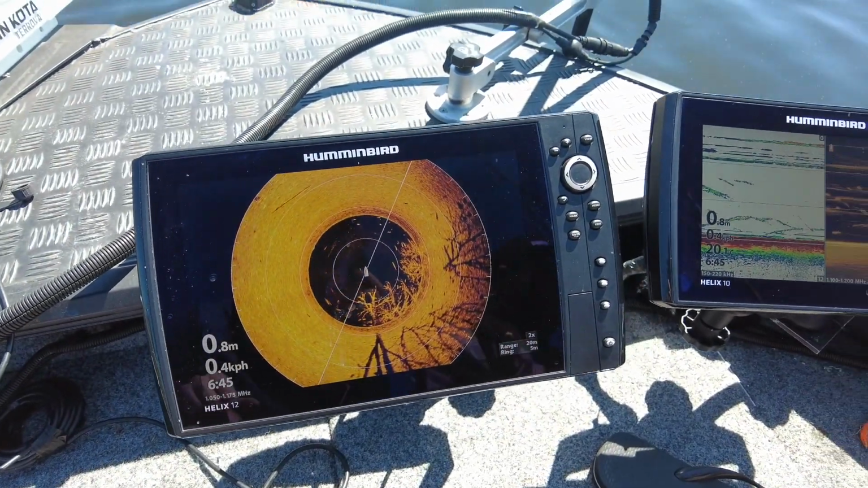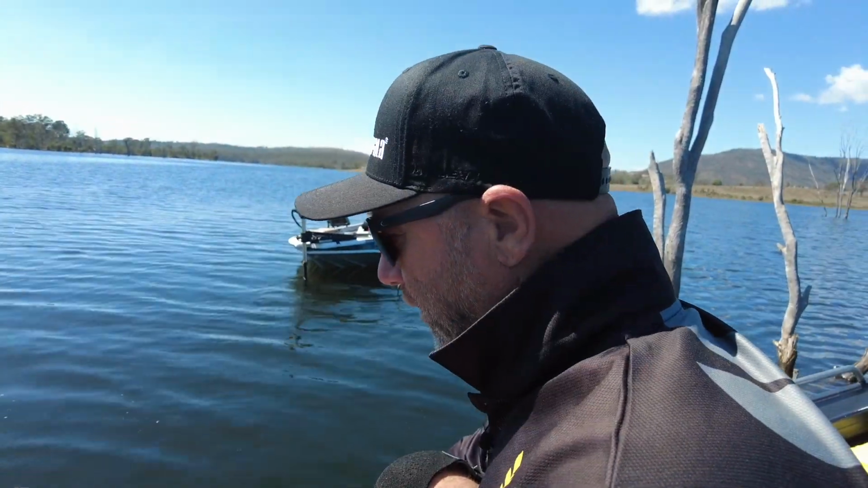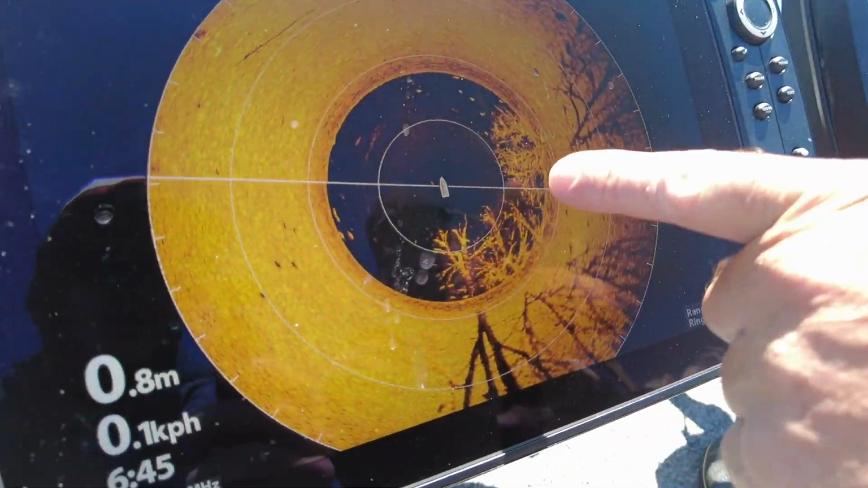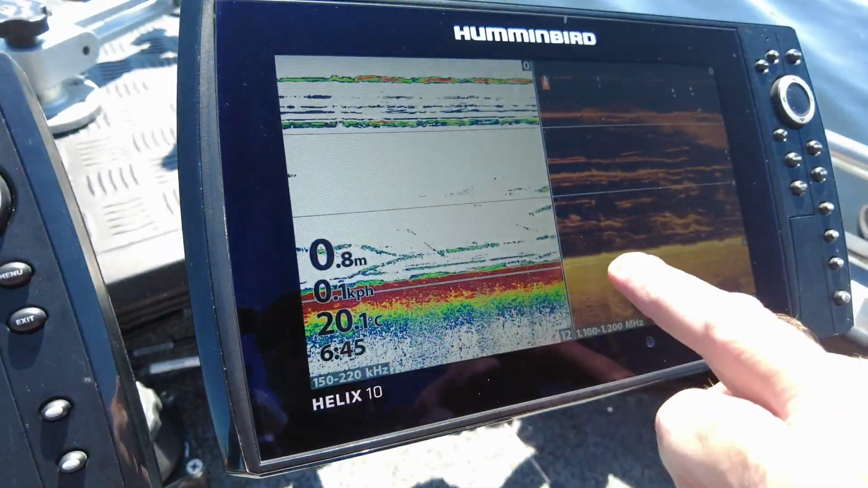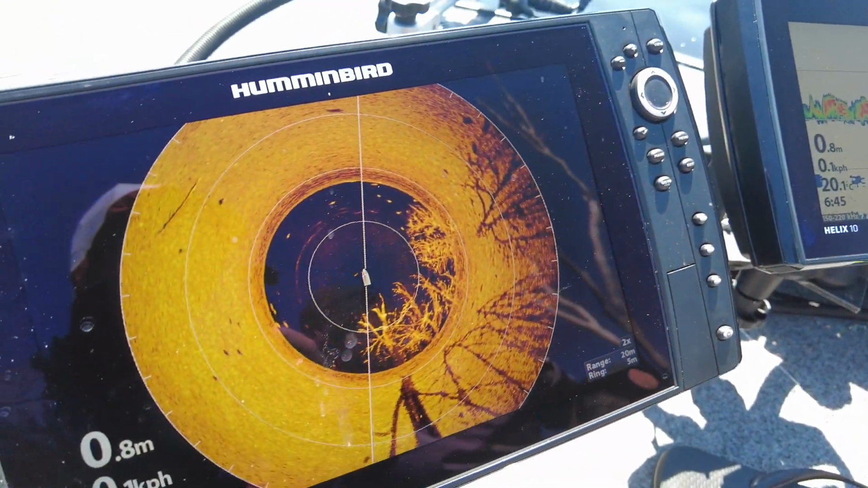Okay, so we come up to another set of trees, and I've noticed there's a lot of real small bait in the water. They've been a bit hard to catch, and as you can see on the screen, they're quite tight to the trees at the moment. There are a couple scattered out a little bit wider, but then you look on down imaging, they are pretty low to the bottom.